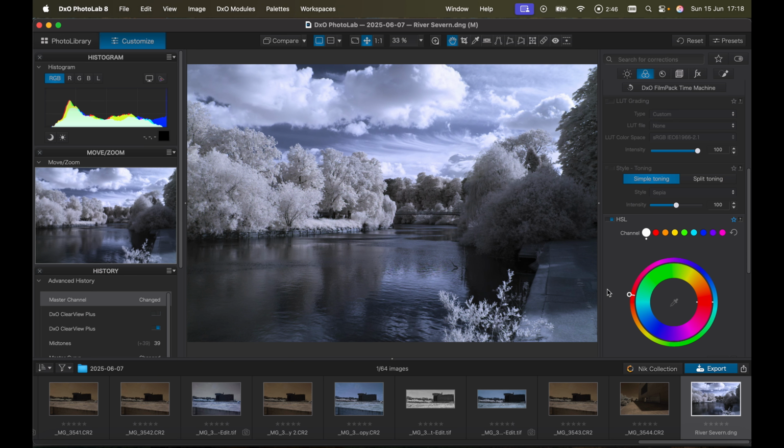That's DxO PhotoLab. The one thing that I'll say about infrared photography in general is make sure that obviously the brighter the sunshine, the better. Make sure that you expose the picture well. Don't overexpose it, because with infrared processing, all of this flows into the finished article. So this is quite a nice exposure to begin with, this particular picture.